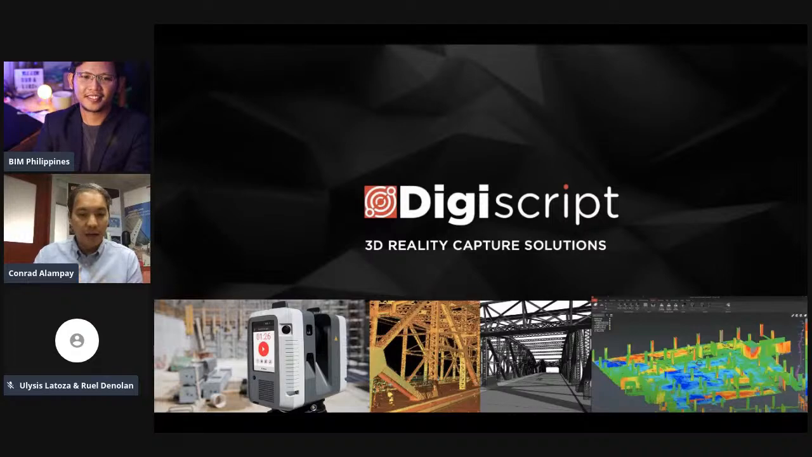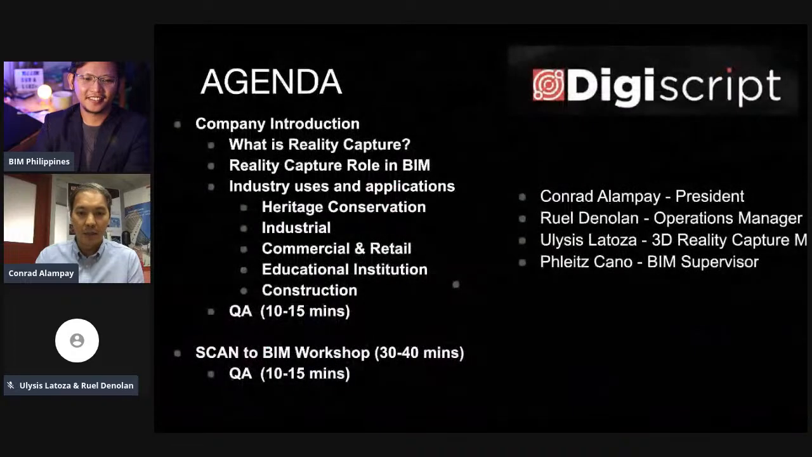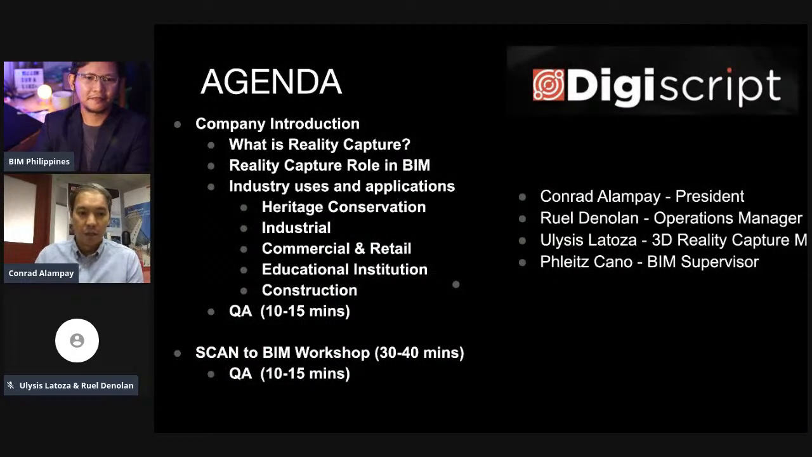So I have a few slides to start off to give an idea of what to expect in the next. I believe we have 2 hours to take everyone through our session, and this is a quick agenda I'd like to share so that we know maybe what to expect. So we will do a quick introduction, and then really define what is reality capture and its role in BIM.